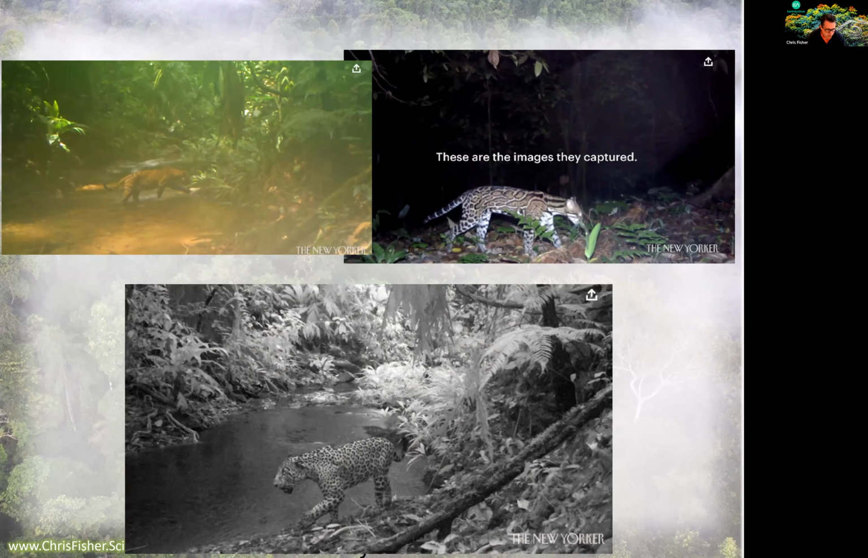That first night in the jungle, when I woke up under my hammock, I saw the paw prints of white-lipped peccaries. I didn't know they were white-lipped peccaries. And jaguars underneath my hammock. They'd gone under there and they're completely unafraid of people.